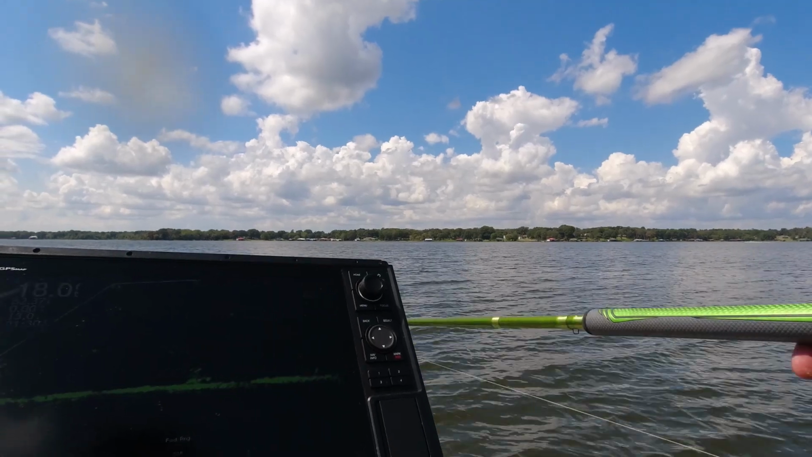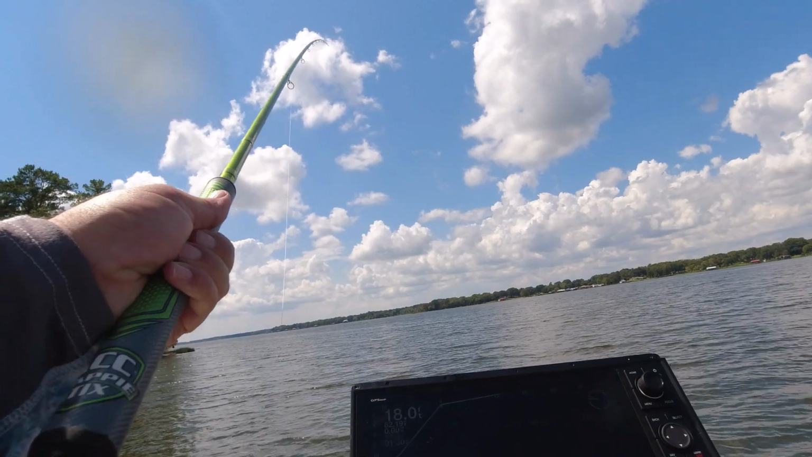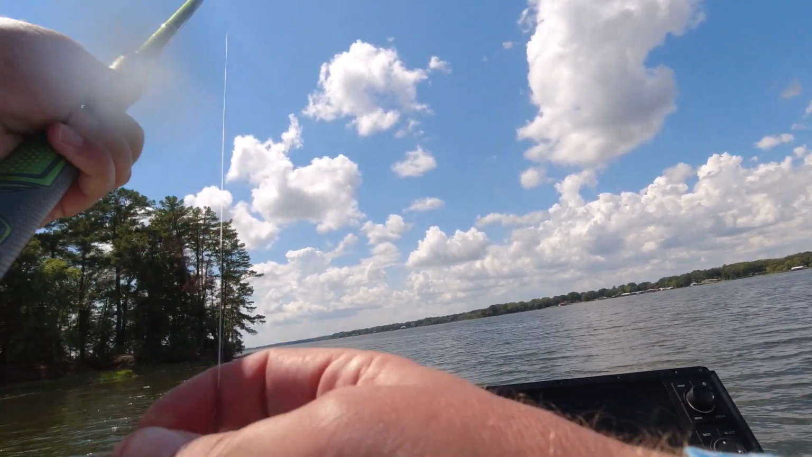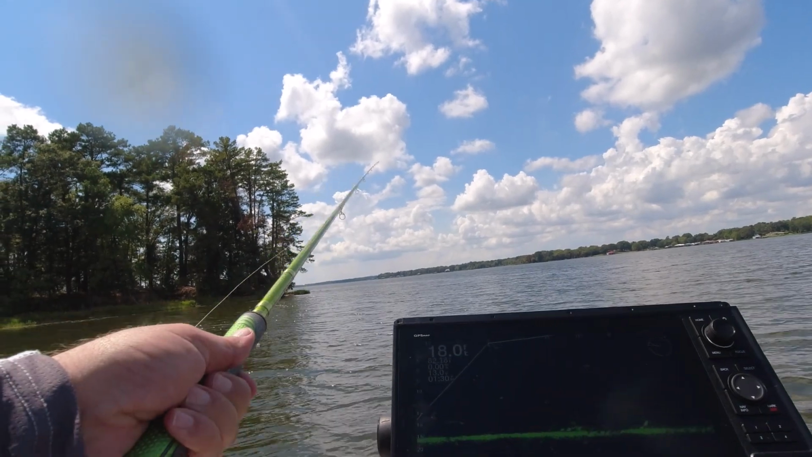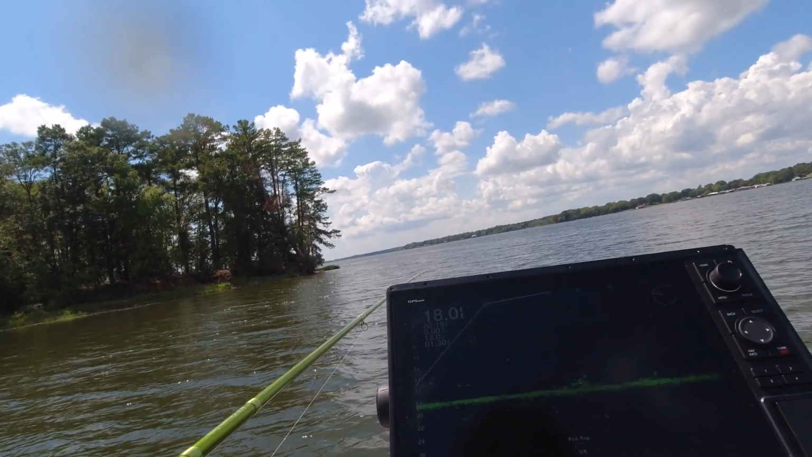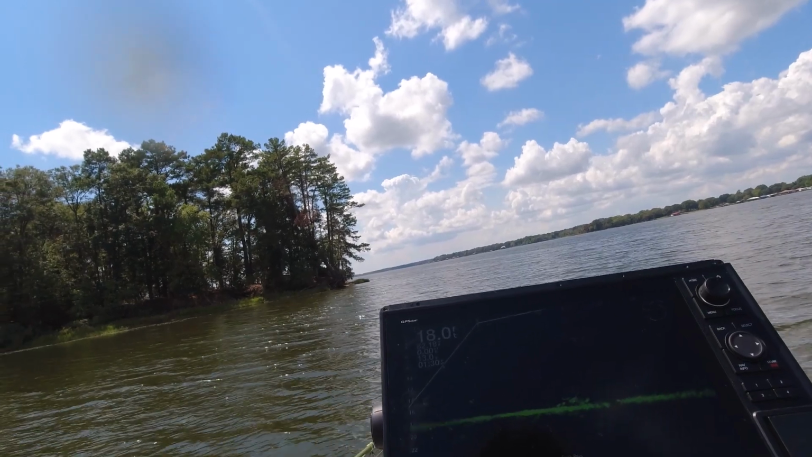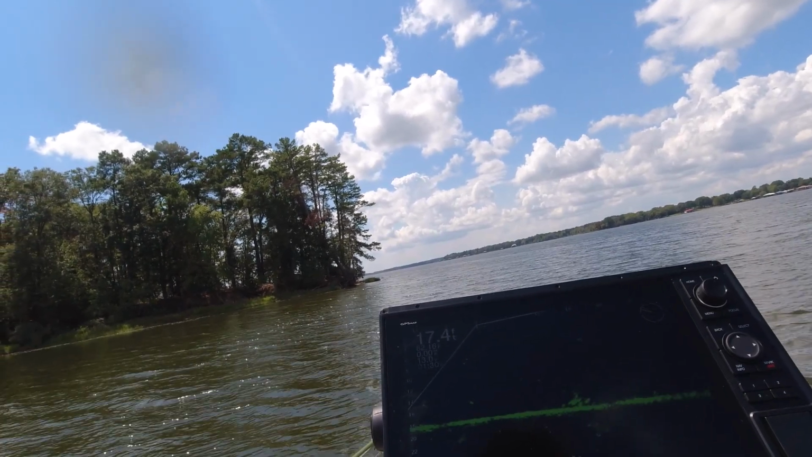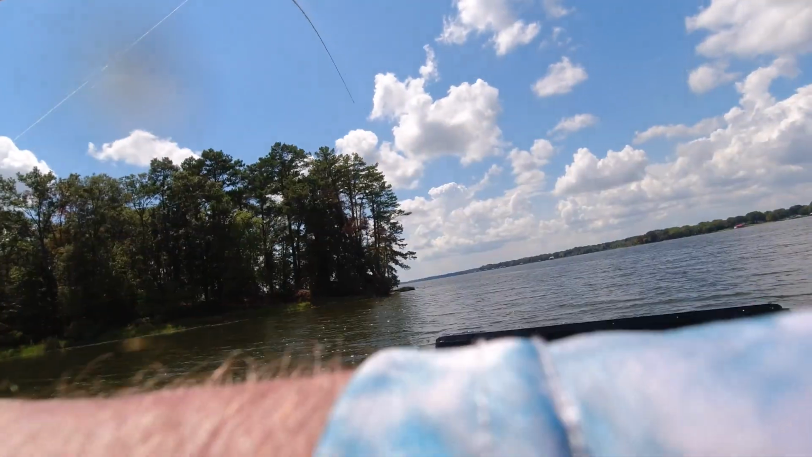Need to be a little further out on this one. Just a small little old brush pile right there. Looks like there's several crappie on it. Drop down in it. Got one chasing it out, and there he is.